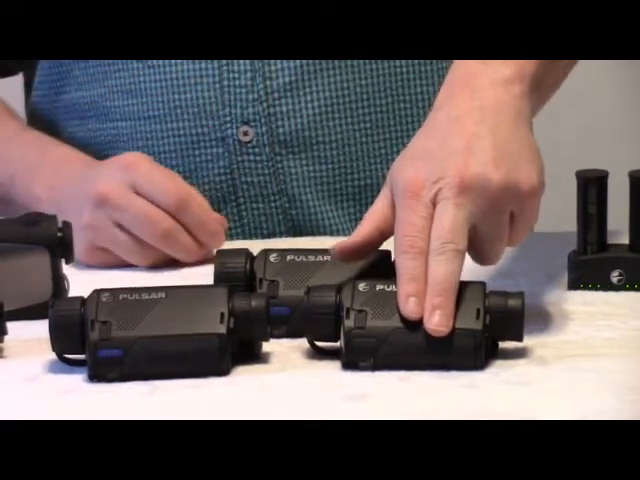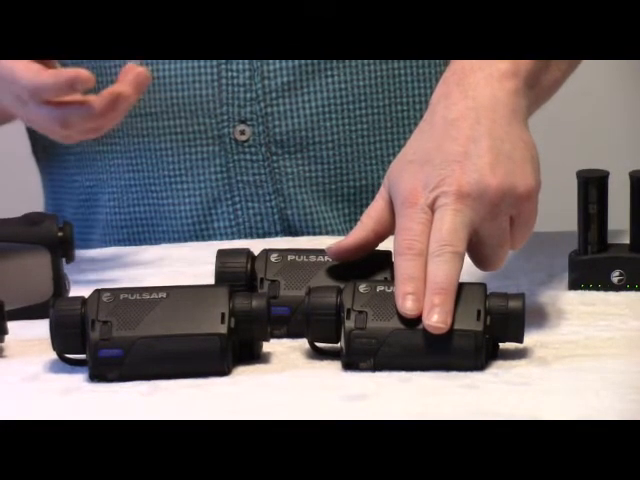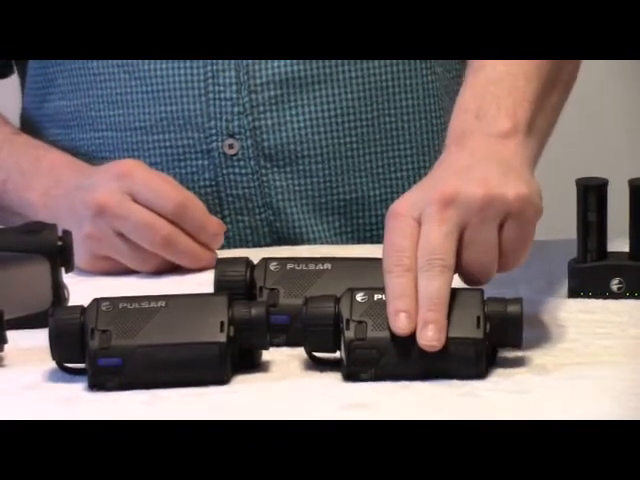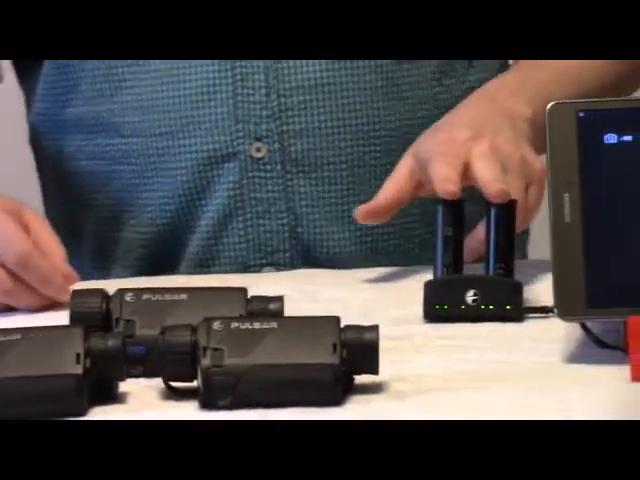But I also realize for the guy that's only going to use it to step up his night vision game, that's not to say you may not want to save a couple hundred, $200 or $300, and go with the Key model. So let's take a look over here on the side. I've got the battery set up.